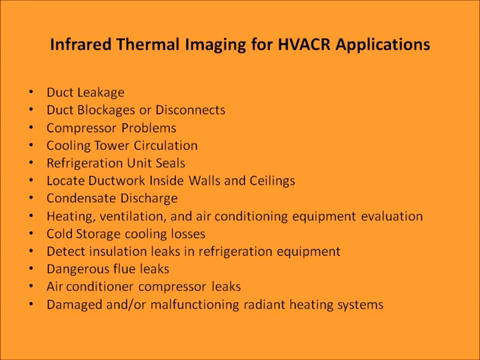Infrared thermal imaging for heating, ventilation, air conditioning, and refrigeration applications can be used for duct leakage, duct blockages or disconnects, compressor problems, cooling tower circulation, refrigeration unit seals, locate ductwork inside of walls or ceilings, condensate discharge, heating, ventilation, and air conditioning equipment evaluations, cold storage cooling losses, detect insulation leaks in refrigeration equipment, dangerous flue leaks, air conditioning compressor leaks, and damaged and/or malfunctioning radiant heating systems.